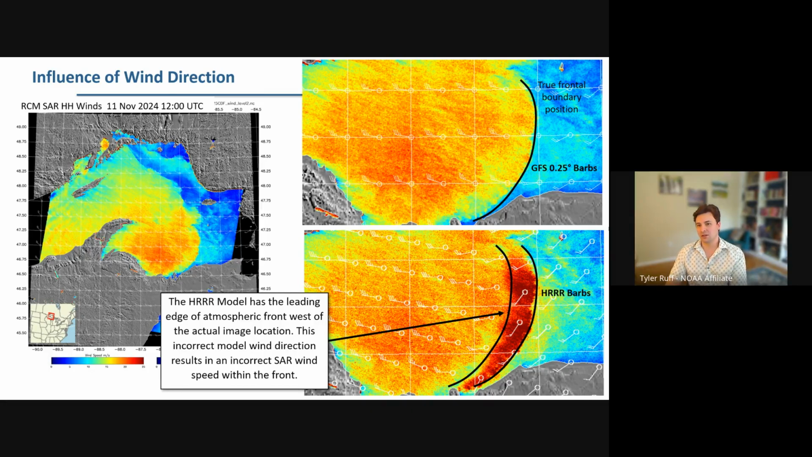Whereas using the HRRR model in the bottom right, it has the leading edge of the atmospheric front west of the actual image location. This means that the incorrect model wind direction results in an incorrect SAR wind speed within the front. So, you know, we've got to be careful. We like the HRRR. It's a higher resolution. It's reported every hour. It's great, but sometimes it can get these fronts slightly wrong, whereas a coarser scale like the GFS might be more accurate, and vice versa.